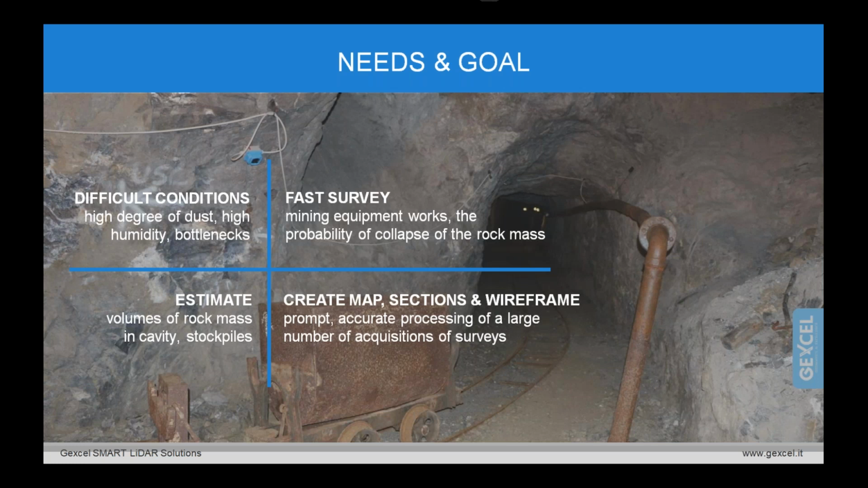Creation of 2D map, section, wireframe, and estimate. Surveying information is the basis of everything. In our case, using the HERON Light system, we get all necessary information both in the traditional form, plan and section, and in the modern 3D format for Macromine or other software products, thanks to the data export by HERON in most of the common open formats. And we can quickly receive information about the volume of any object, rock mass, cavity, stockpiles. And HERON was exactly what they were looking for.